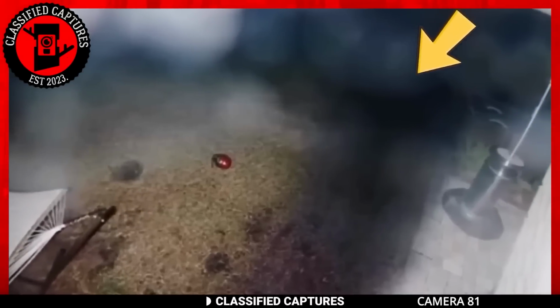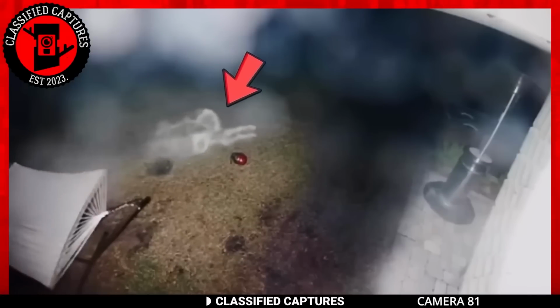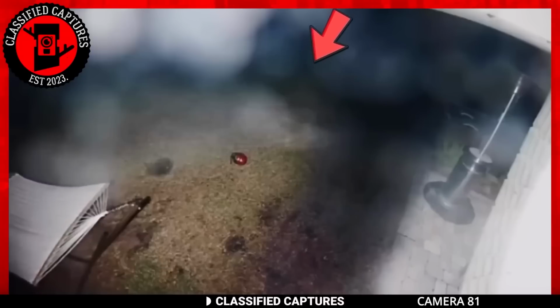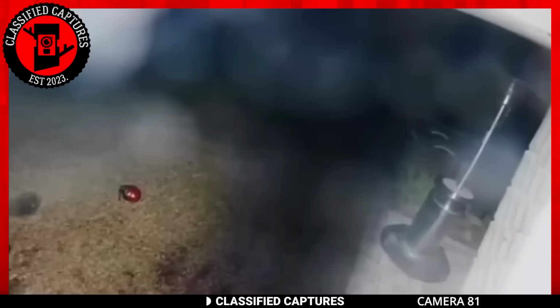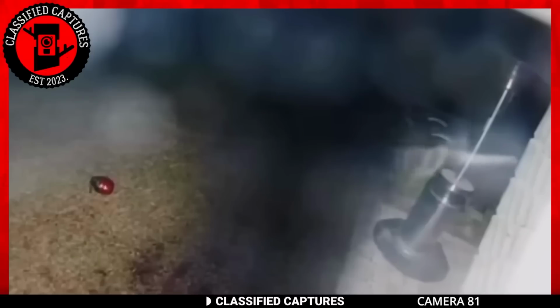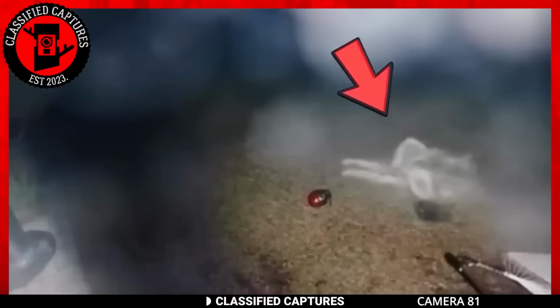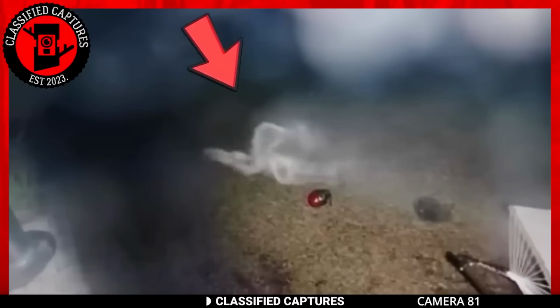As our minds race to find explanations, we must consider the possibility of skilled editing. However, if we dare to entertain the notion that this phenomenon is real, then we find ourselves face to face with the chilling prospect of a haunted house. The lines between the ordinary and the supernatural blur as we ponder the origins of this mysterious entity. Is it a product of clever manipulation or a genuine manifestation from another realm? Only time will tell as we unravel the secrets that lie within the unknown.